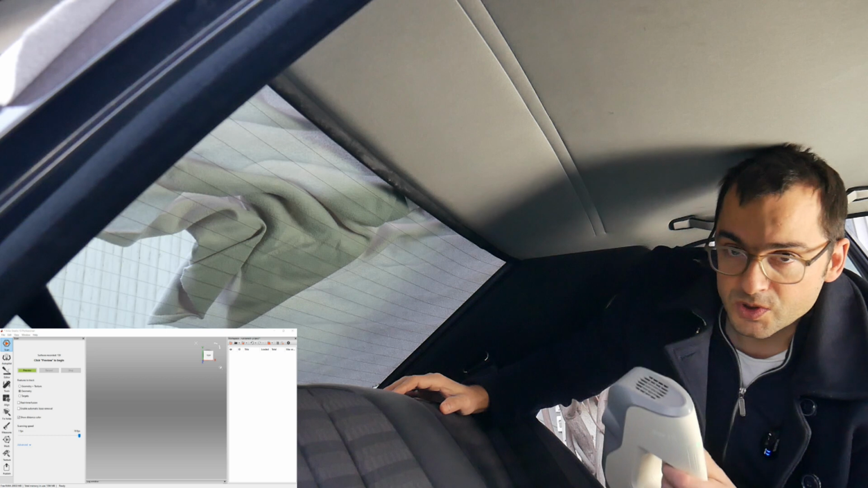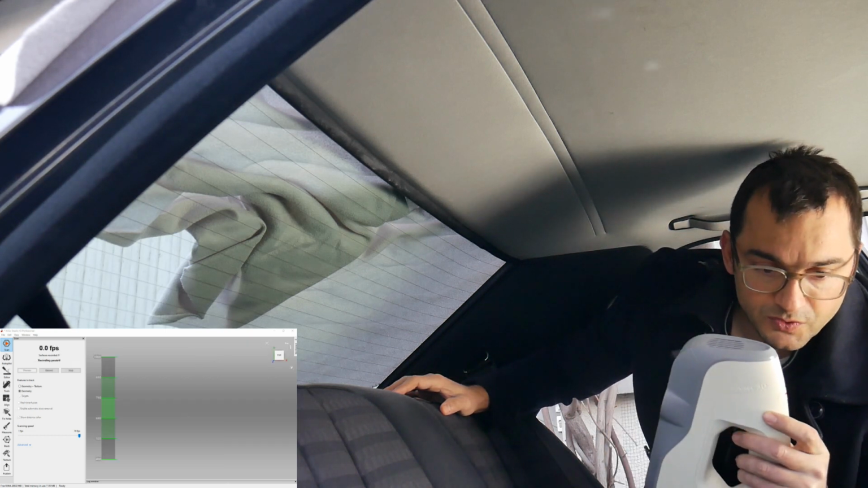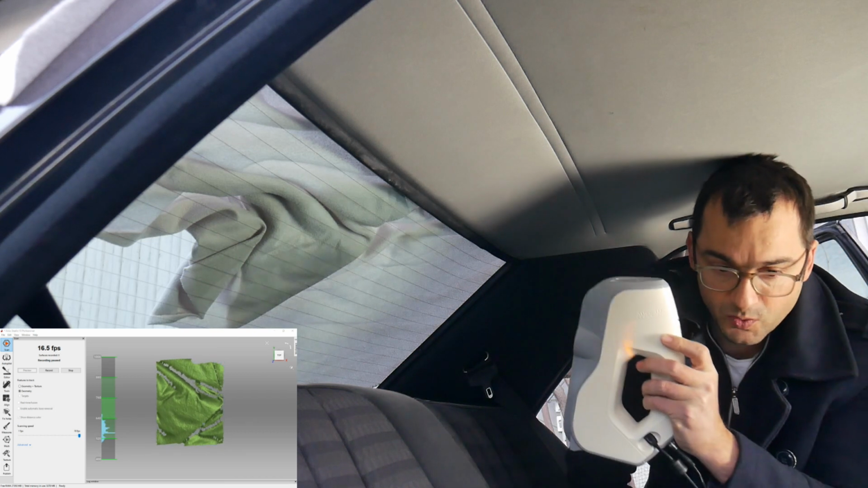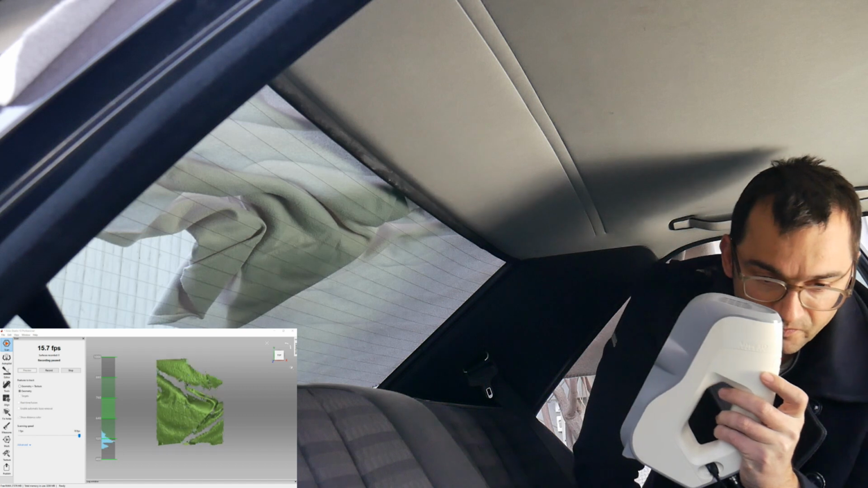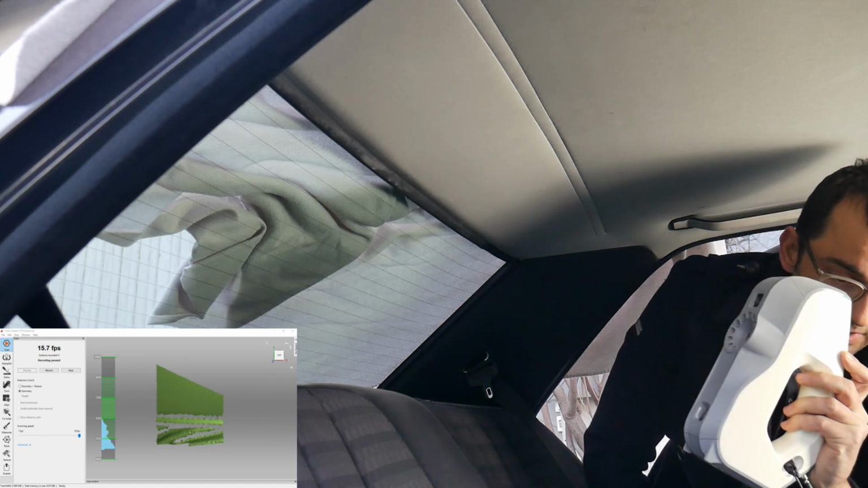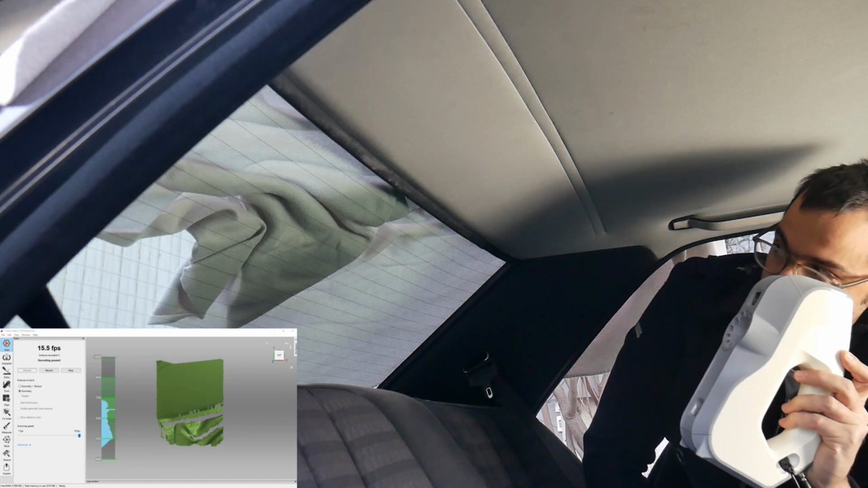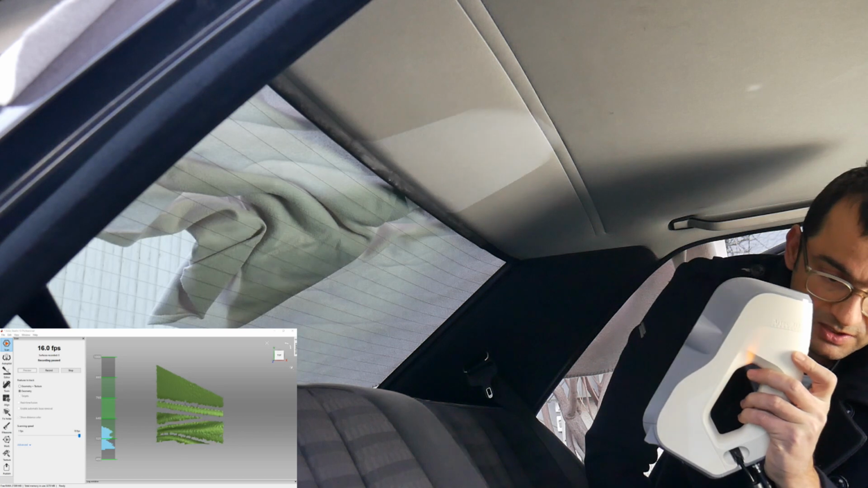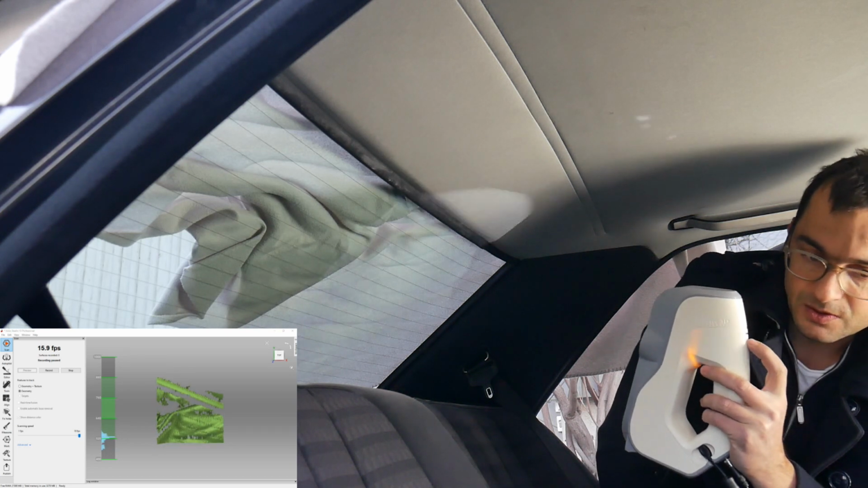So I will show you right now what is the effect if you are scanning. I'm scanning out of the window, and you will see right now just the tissue. And if I come up, I can see the headliner of the car. And even if the curvature is not changing inside the scan field, he will know where he is because of the relief that the tissue creates.